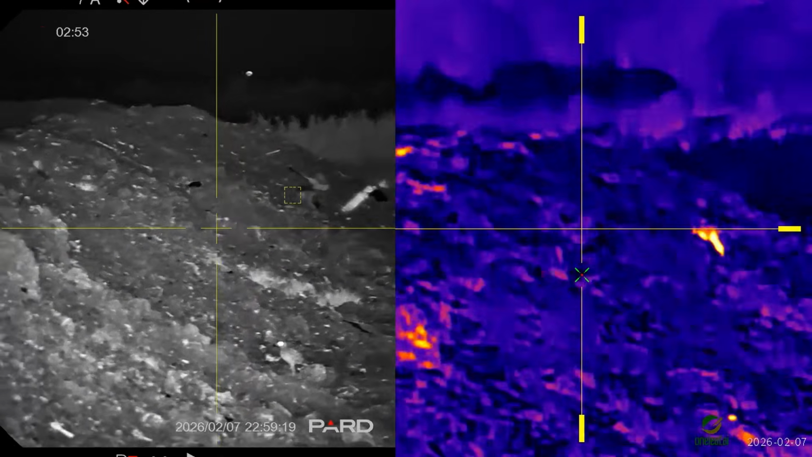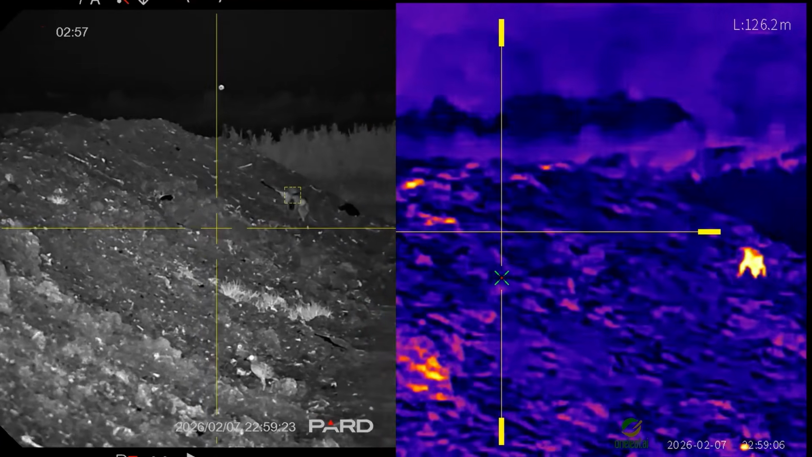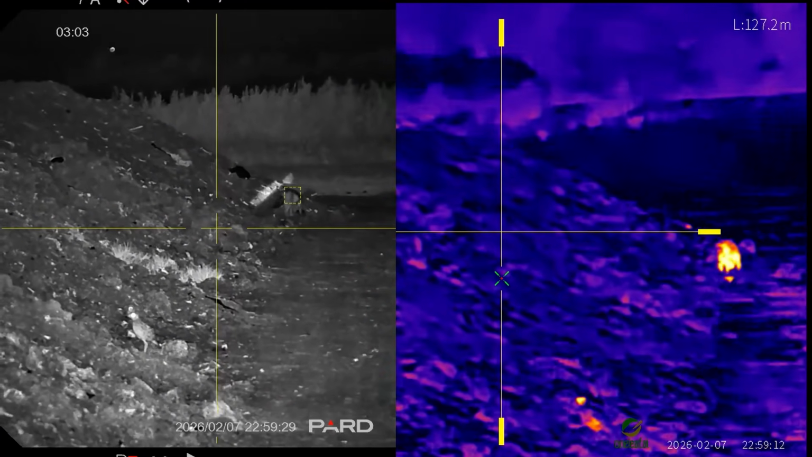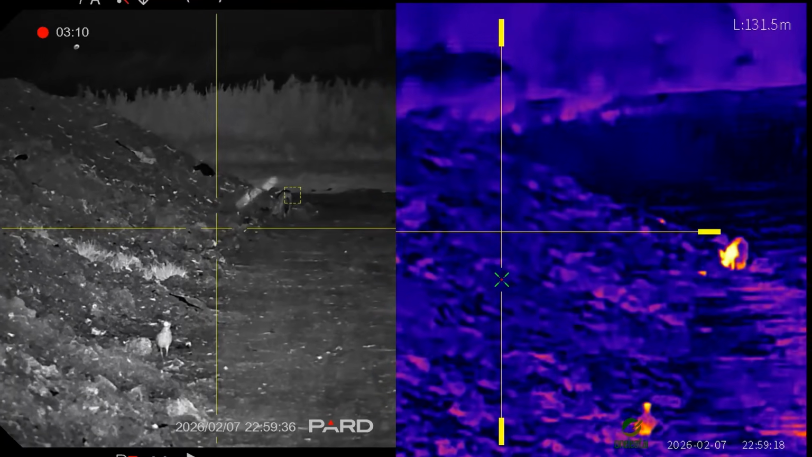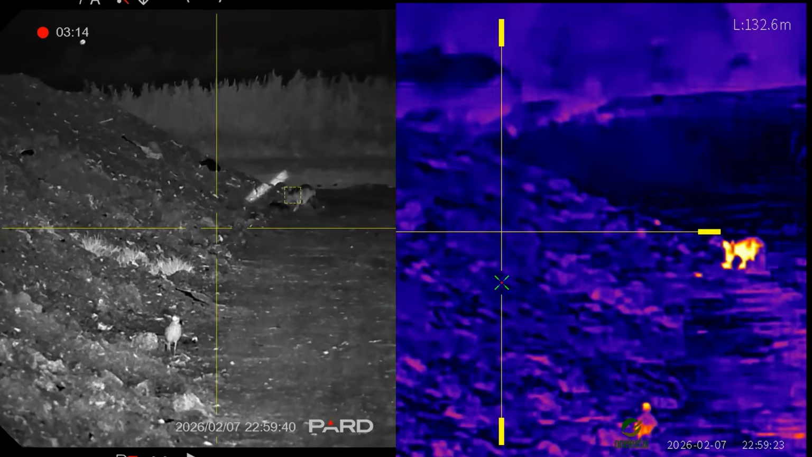With the night vision telescope, you can see the horizontal and angled laser beams of both scopes' rangefinders. If you are hunting or shooting with an air rifle, you need to know the exact distance to be accurate.